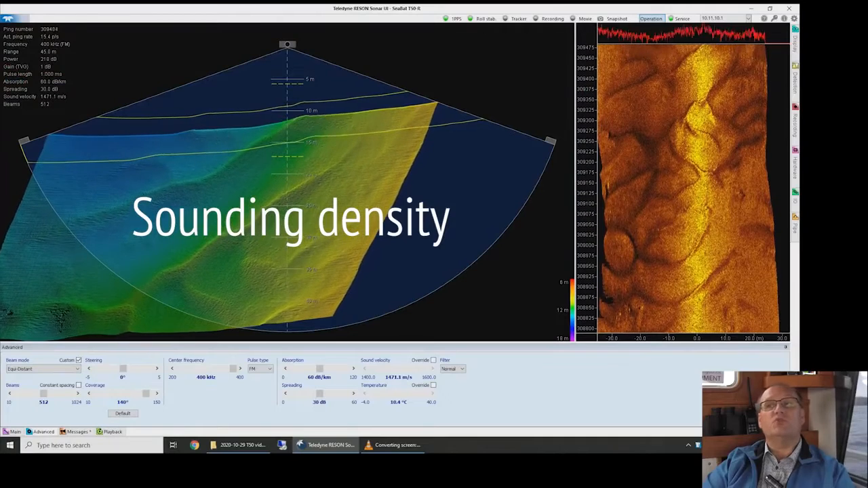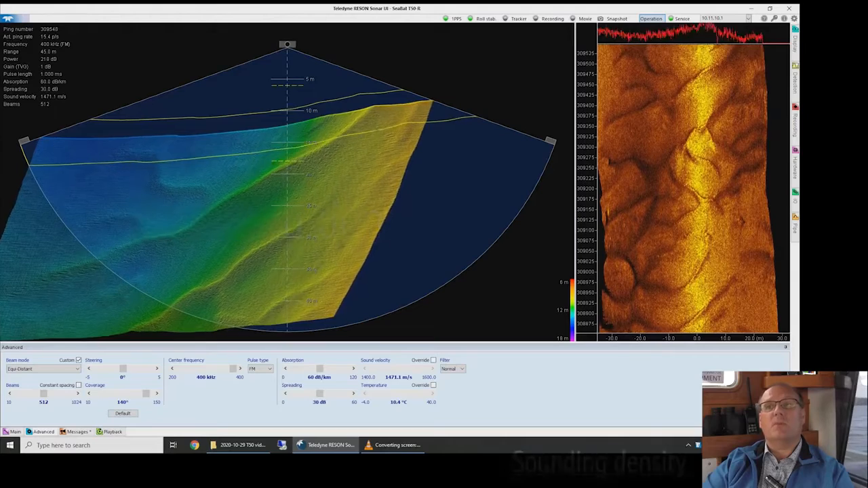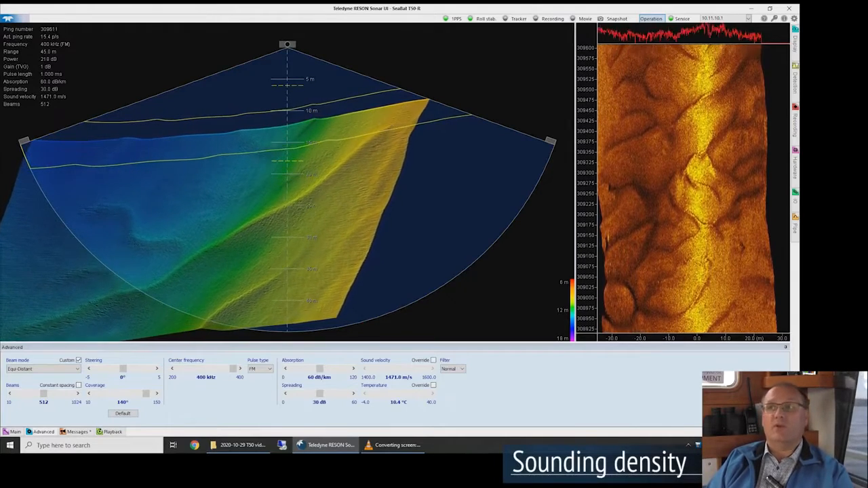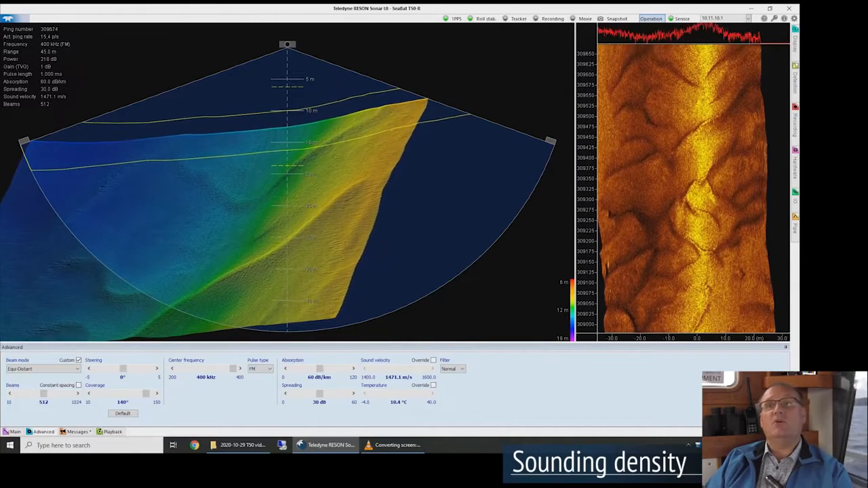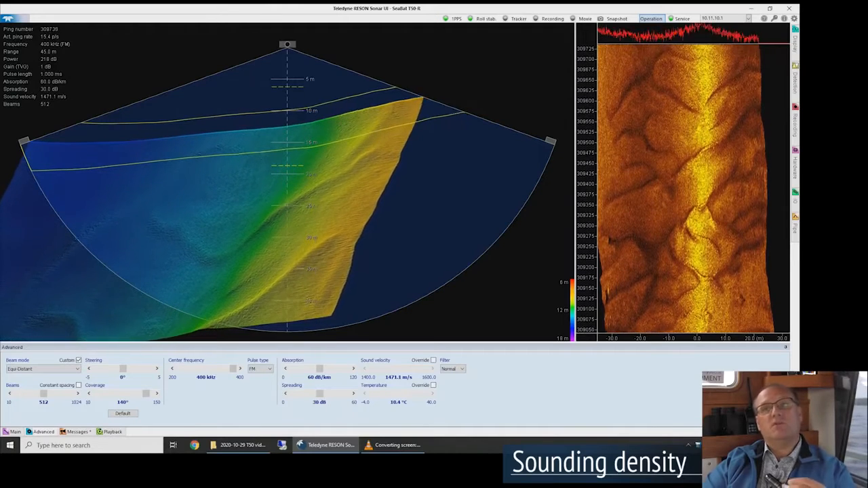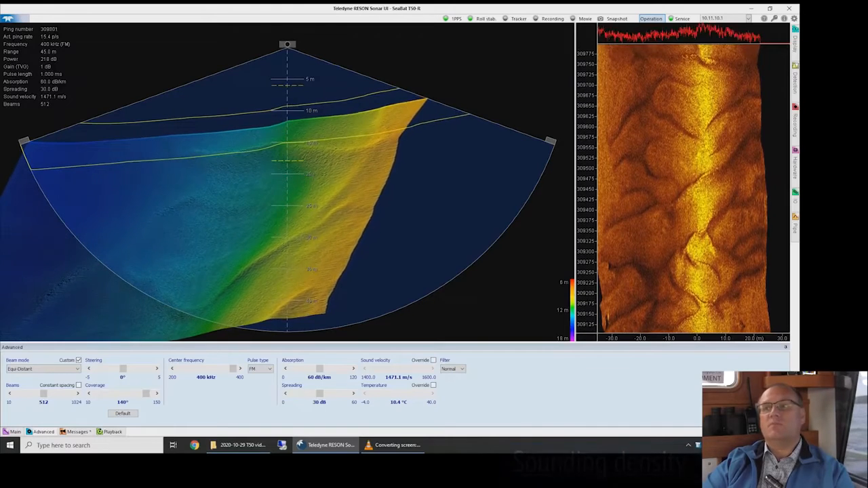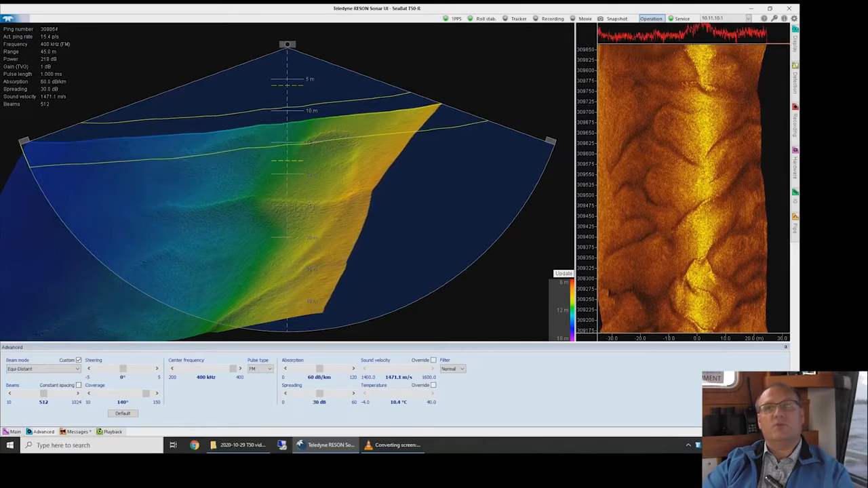With the SeaBat version 2 update, we introduced 1024 beams per ping. The SeaBat sonar has always been capable of 512 beams per ping, but we have upped that now and thereby doubled your sounding density from the same piece of hardware. Let me show you the difference between 512 beams and 1024.